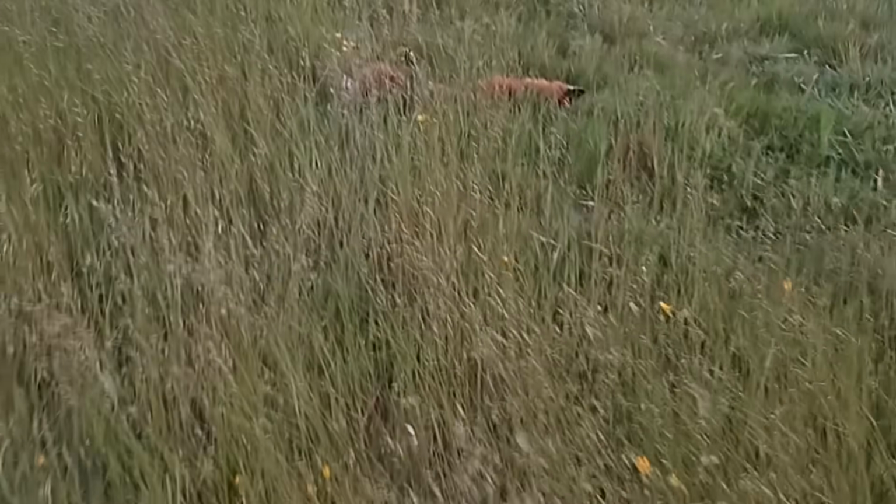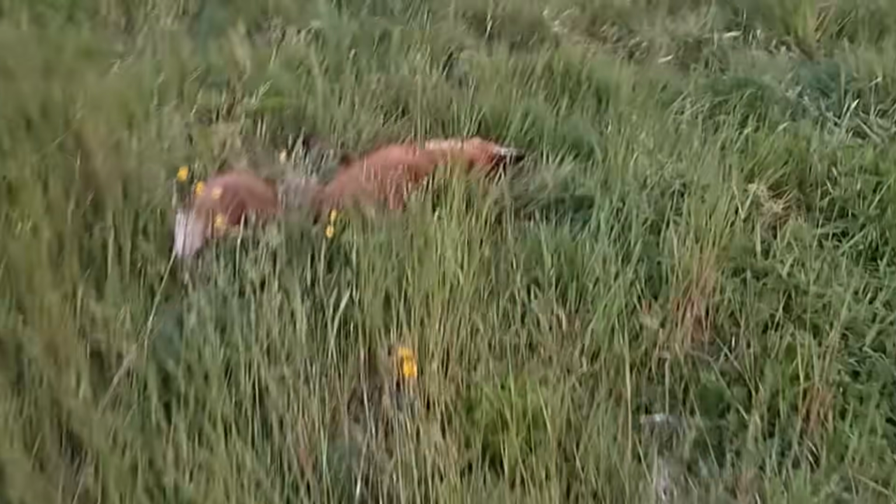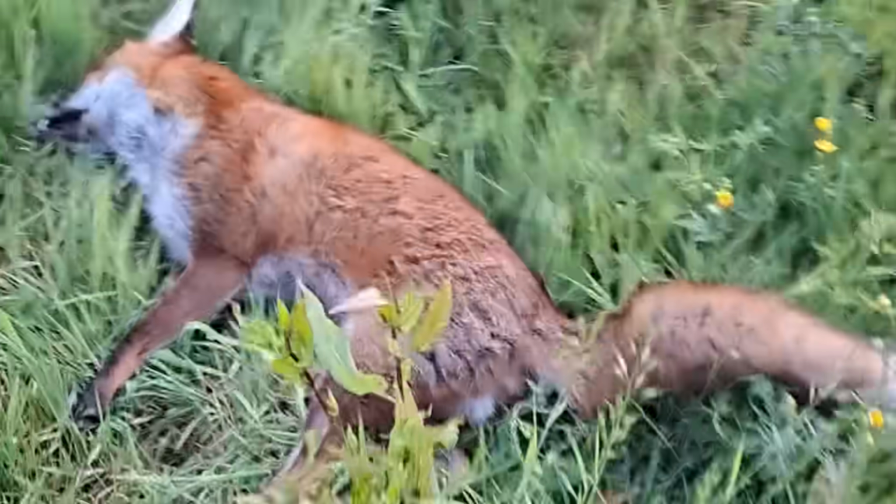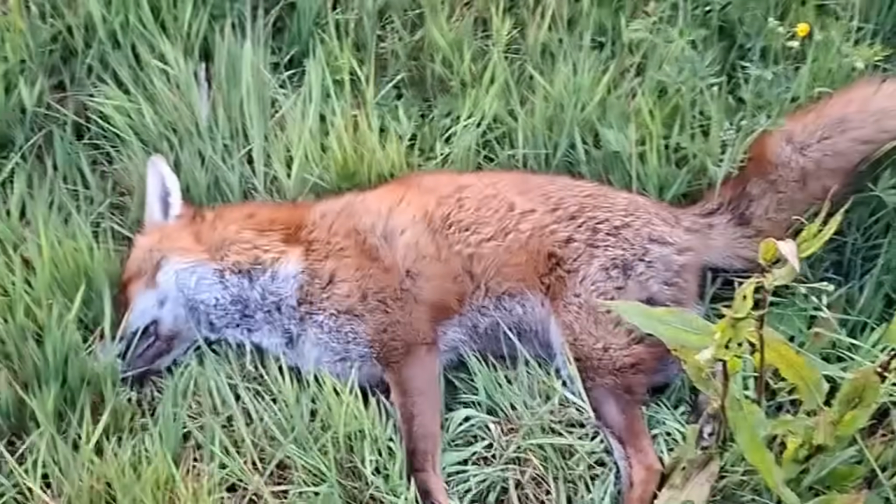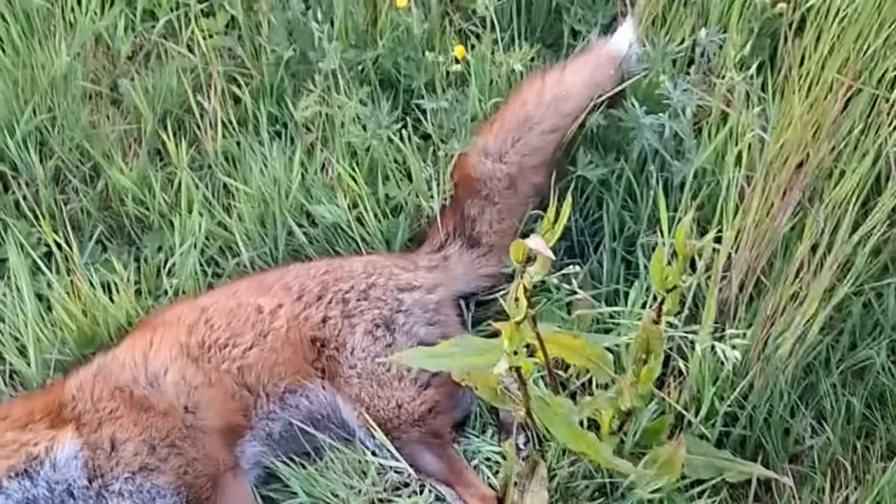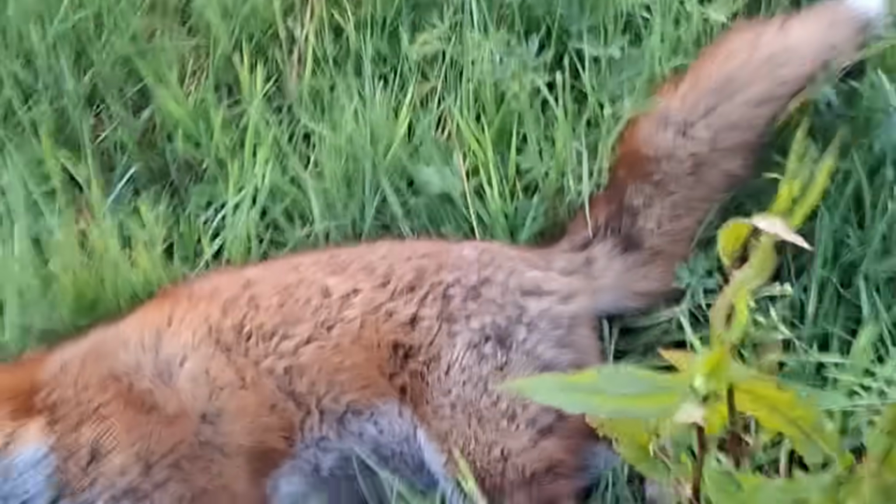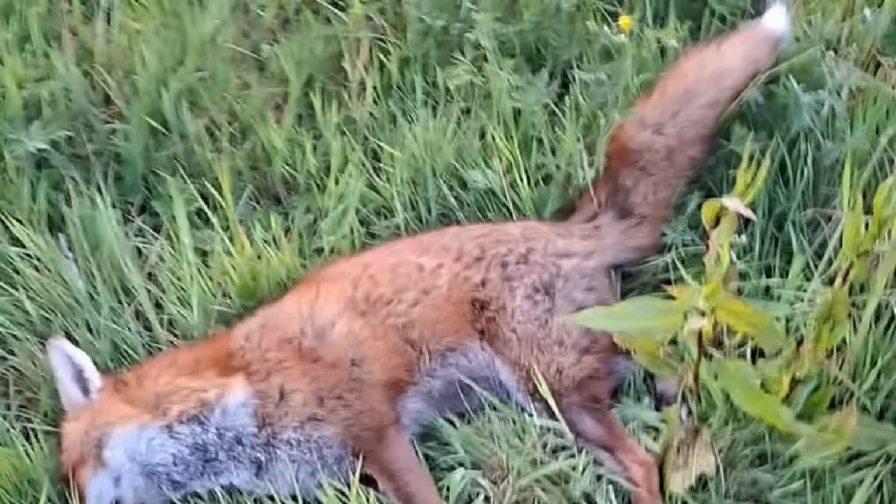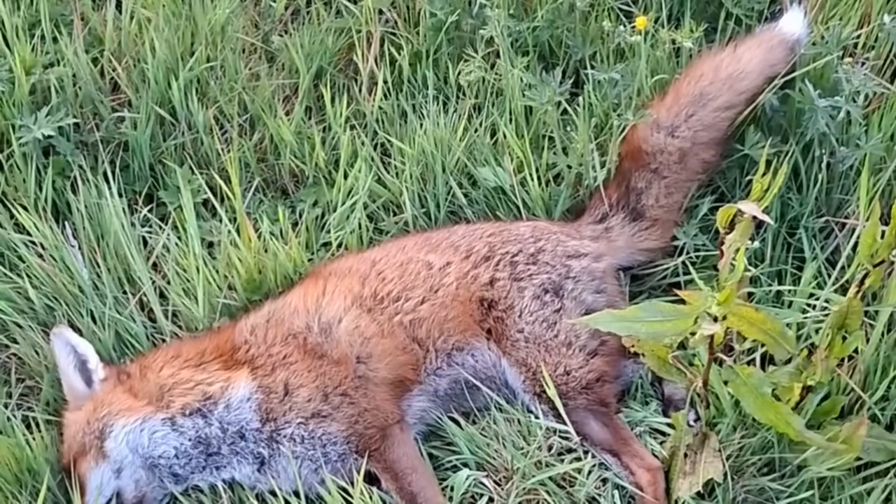Looked a nice fox as it came across the field. There he is. Not he, I assume it's a he. Nice looking fox that. Decent brush on it as well. So, what we got here? Dog fox. Not a bad start to the evening, and hopefully get one or two more.